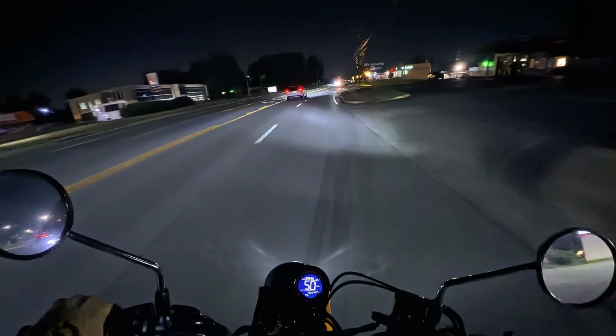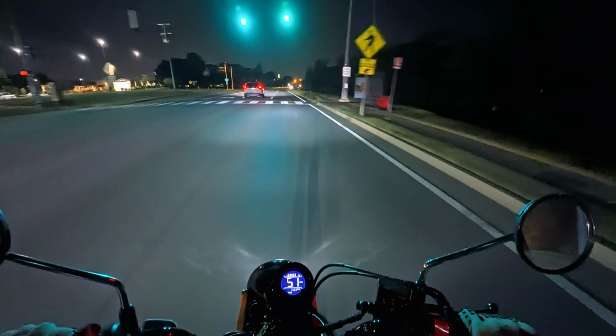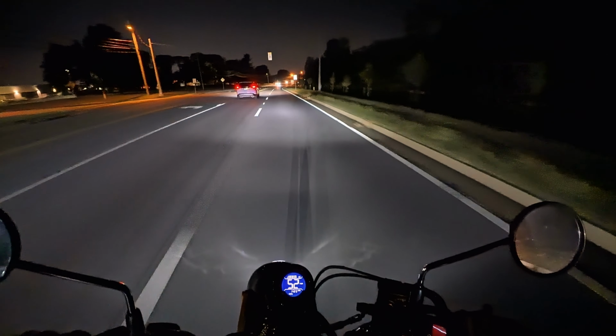It is funny how a lot of this stuff isn't super well illuminated. So I think this goes to Old Westport. Hopefully I don't get creamed by somebody from behind. Yeah, so this is Old Westport.